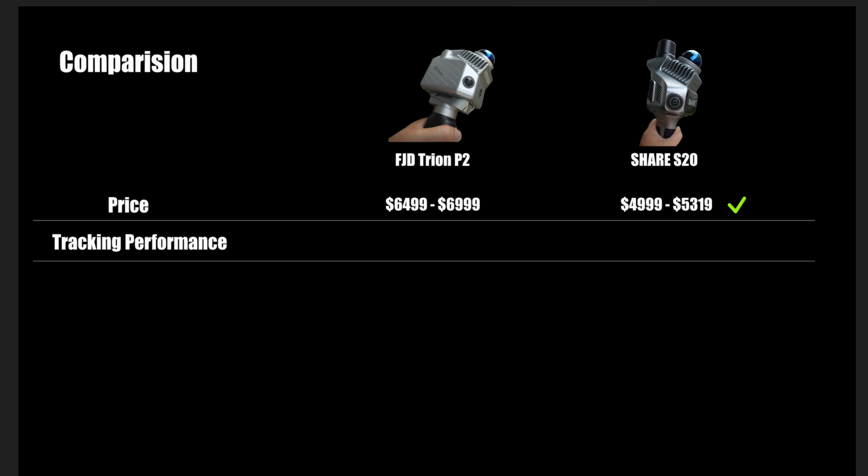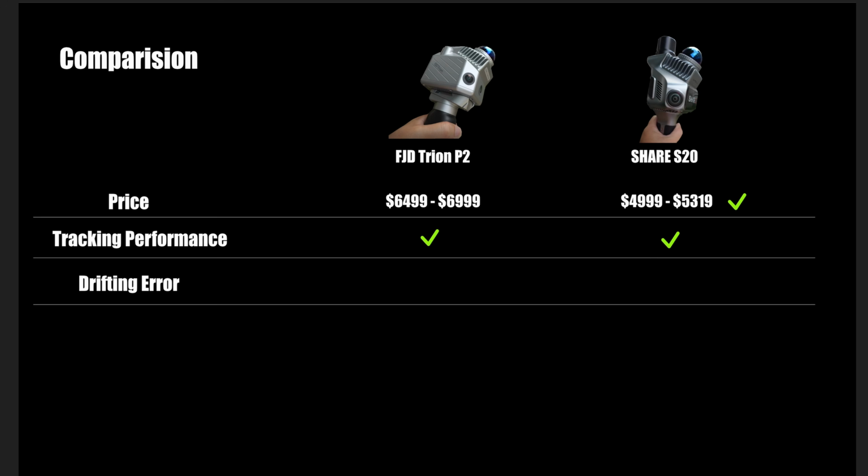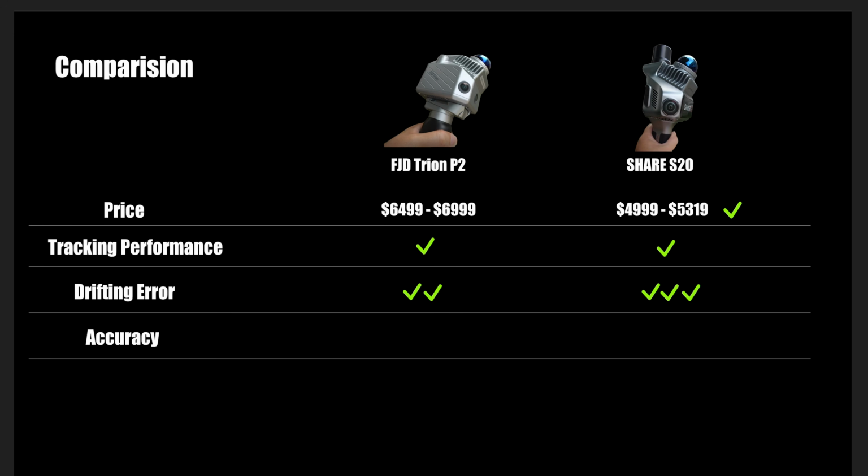Okay, next the tracking performance, and I don't see the difference between the 2 scanners in tracking, so I call it a tie. Okay, next the drifting alert. The S20 has 0 rotational drifting on the floor level and the parallel of the wall. But the P2 has a very small drifting. Okay, next for the accuracy, both the SLAM algorithm and RTK Fusion, I found that they have a similar accuracy,